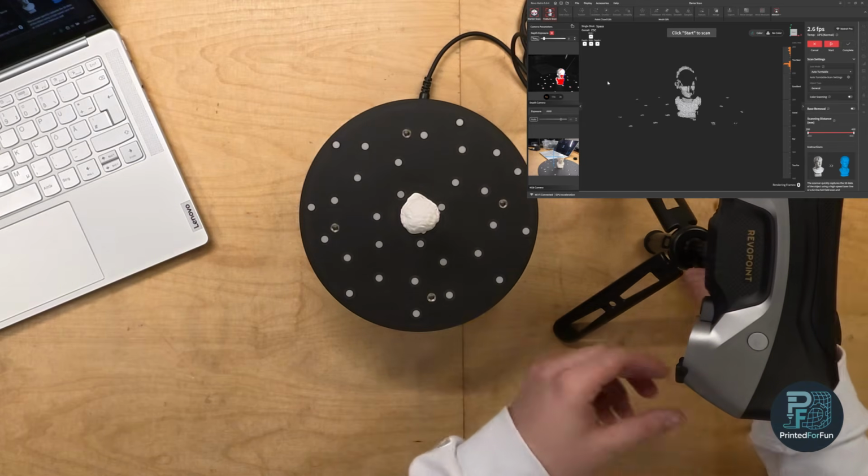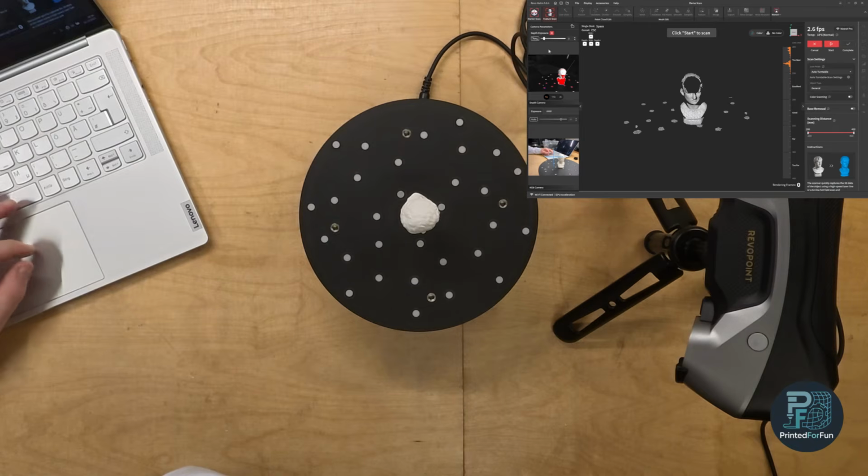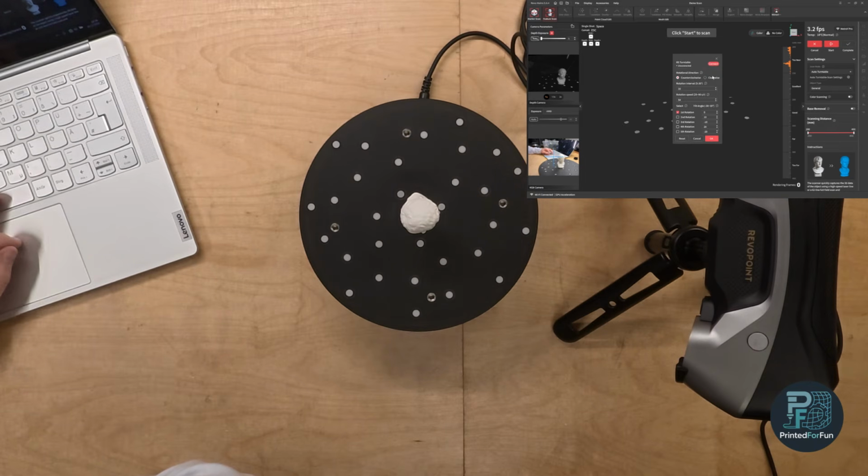So now you see you have the preview of the depth camera and the preview of the RGB camera. For the depth camera we will set the exposure to the minimum value, because it's such a white object. We can keep the object type to general, because it's not a black object. And now we can connect our turntable.